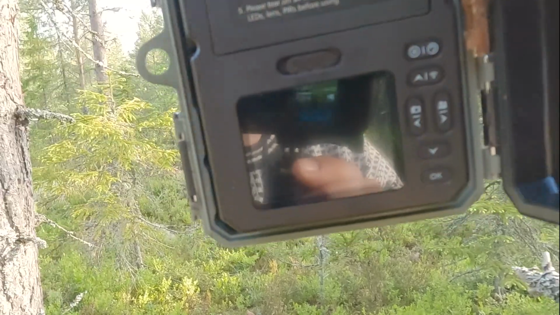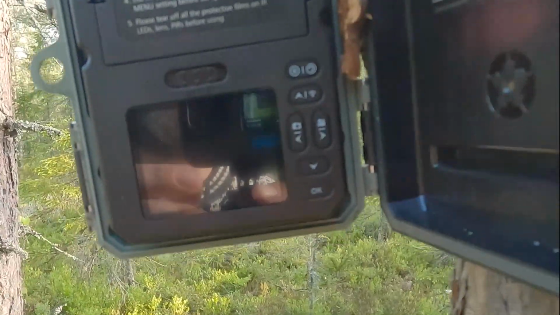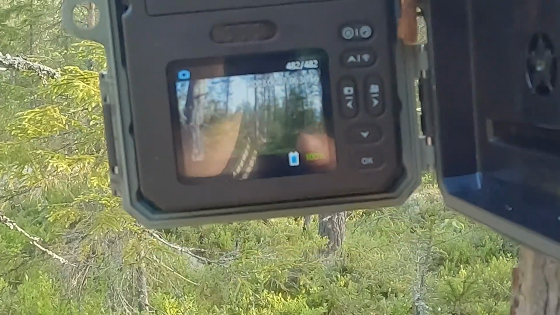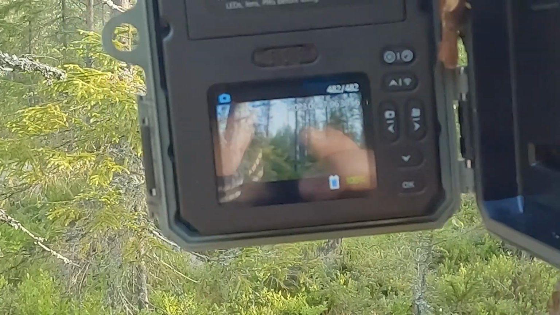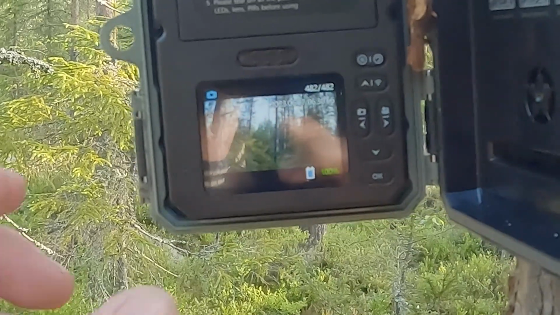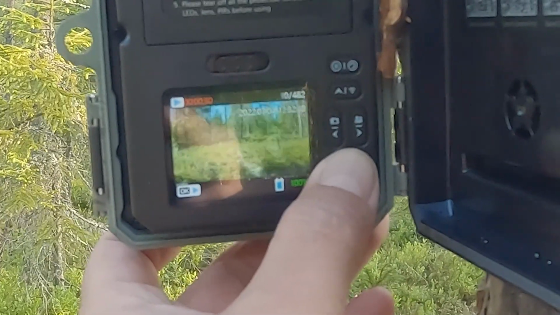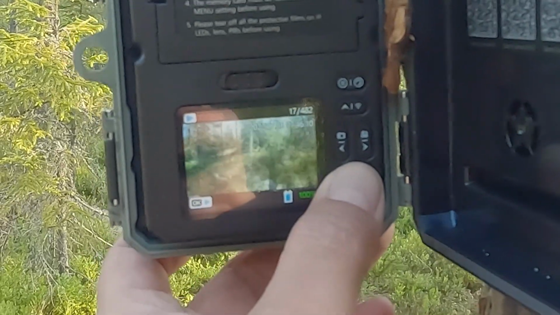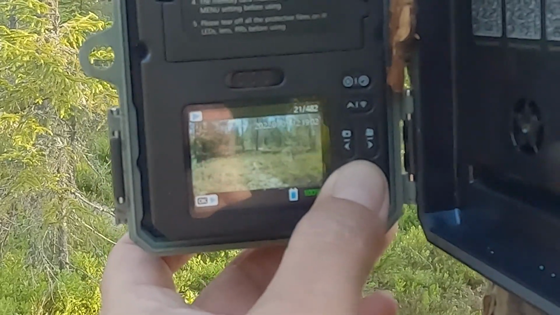Okay, let's put a stick in the door. Try and keep it open so we can see it. There we go. Might just be mostly reflection out there. One moment, it says. 482 triggers. And there's something there. Let's just scroll through. Obviously not going to scroll through 400 triggers.